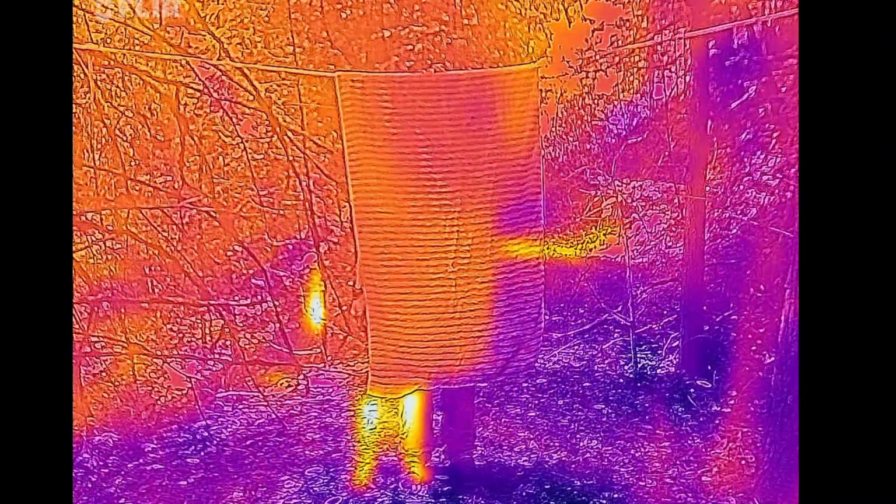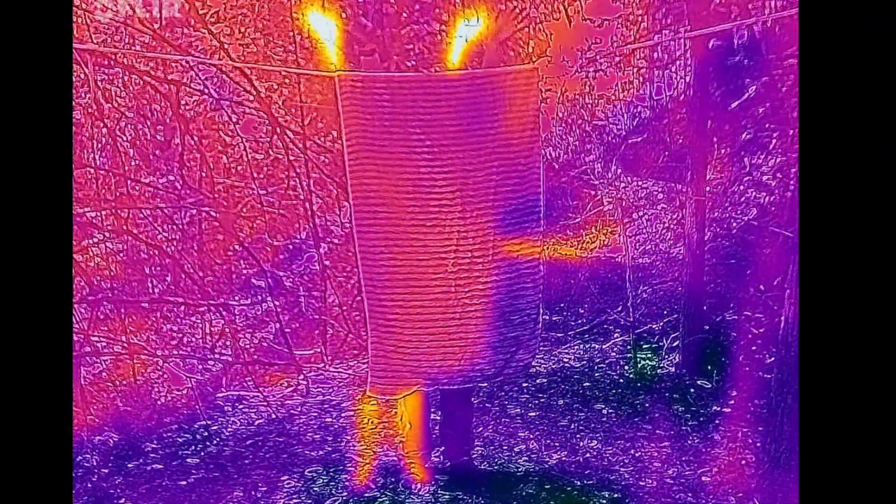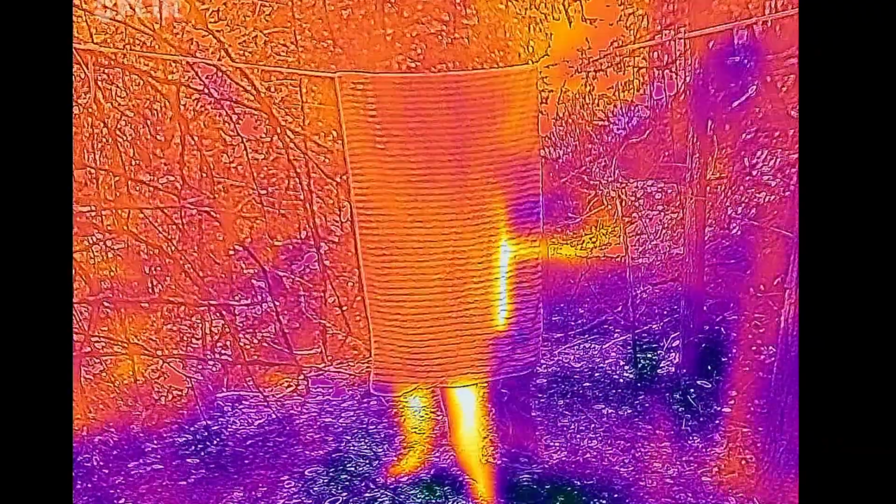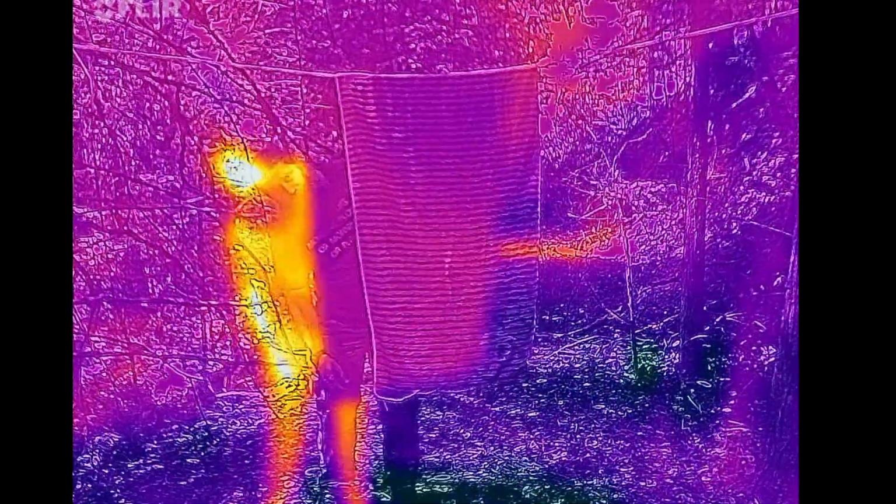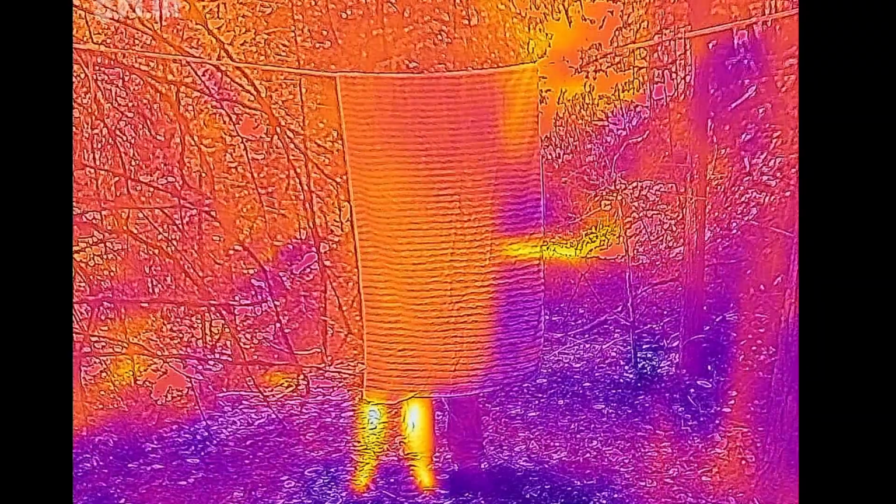Yep, that's just about what I expected. It's doing a pretty good job. With the exception of the fact that it's really small and it's fluttering in the breeze a bit. You can see my legs and you can see my arms sticking out the sides. But aside from that, it's serving as a barrier.